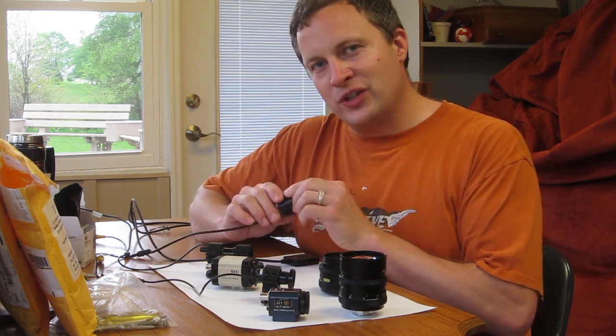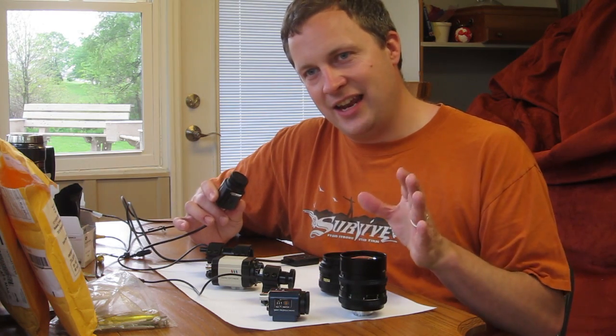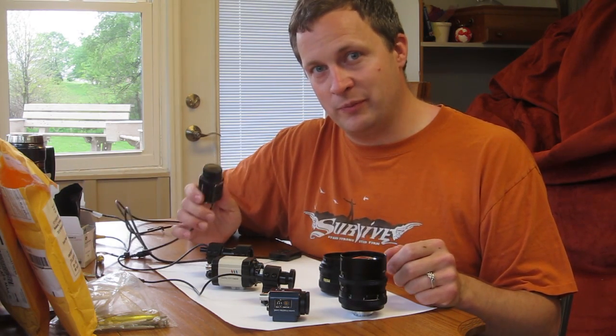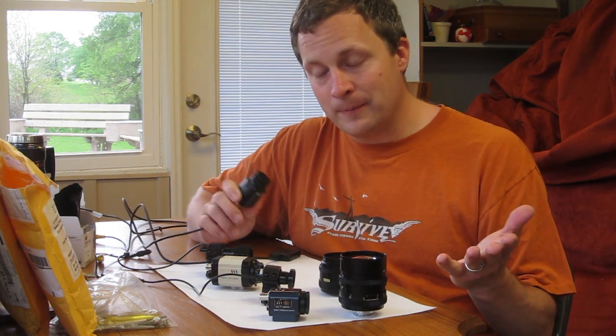When the next version comes out, the one that should be coming with crosshairs, and when I get that in hand and so forth, I will look into that and review it. This is going to make an awesome scopeless build. It will also make a great camera for an add-on.